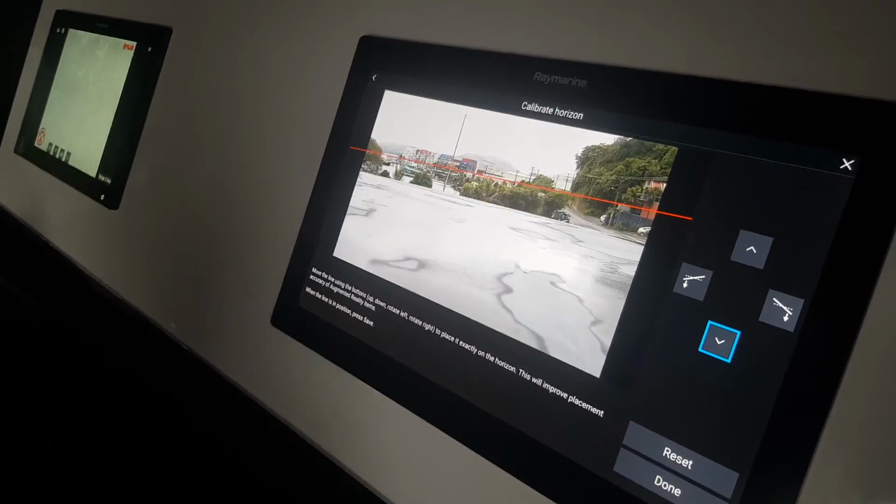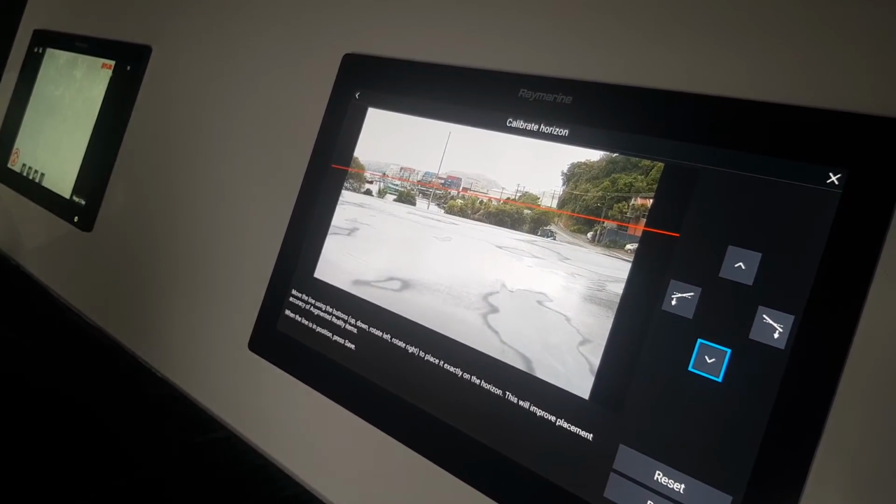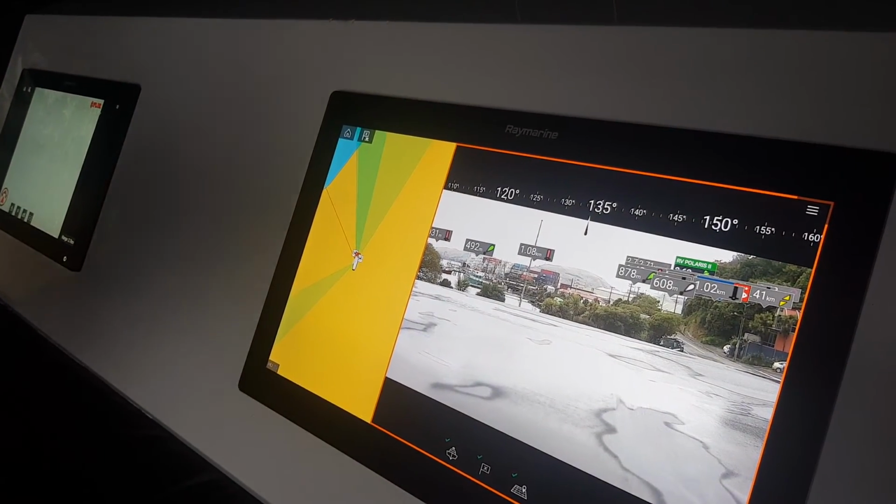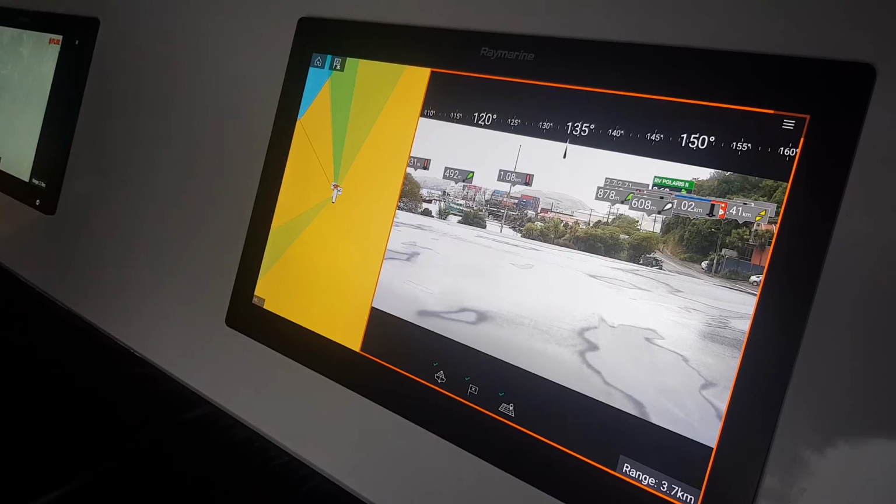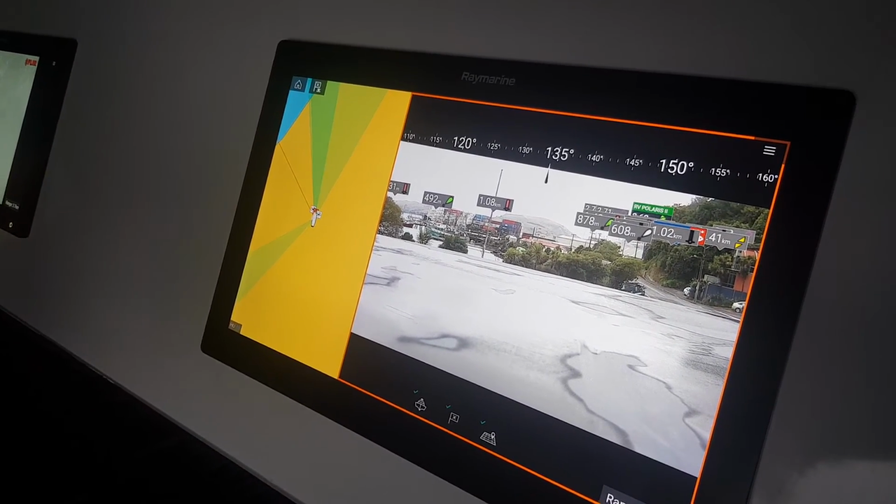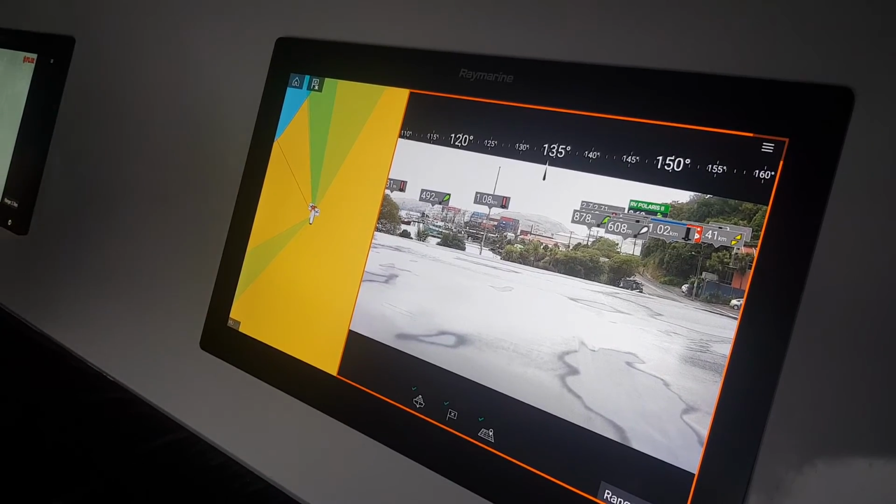So you'd normally install this fixed camera in a bow aligned fashion, so it's looking straight across the bow? Yeah, you can do. Otherwise, you can do it at the rear. Some people may have a forward cabin, and instead of constantly turning around, they may just want to keep looking forward and have that behind them. Same with off the side.